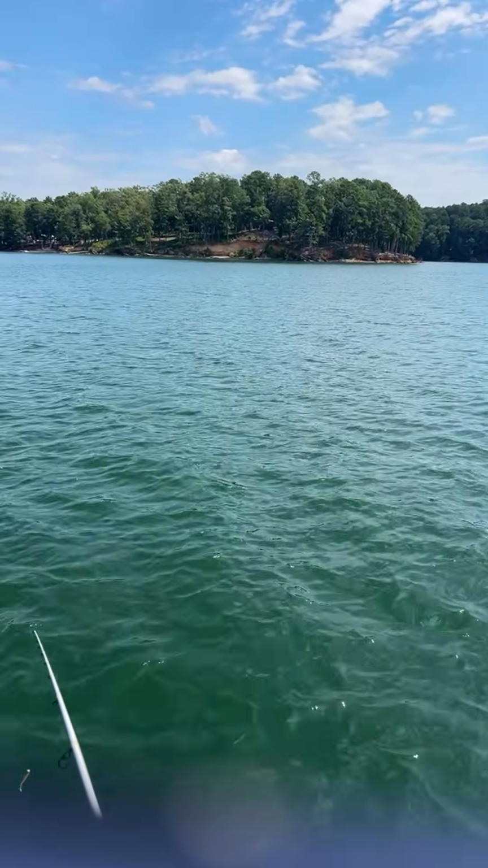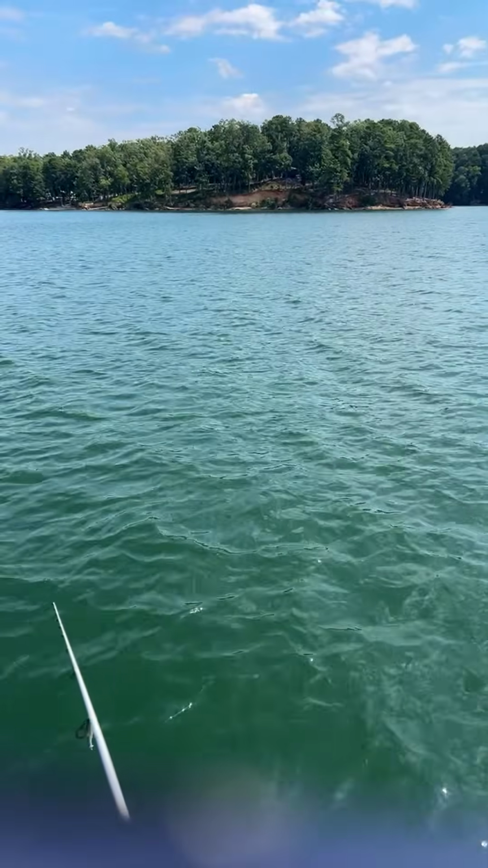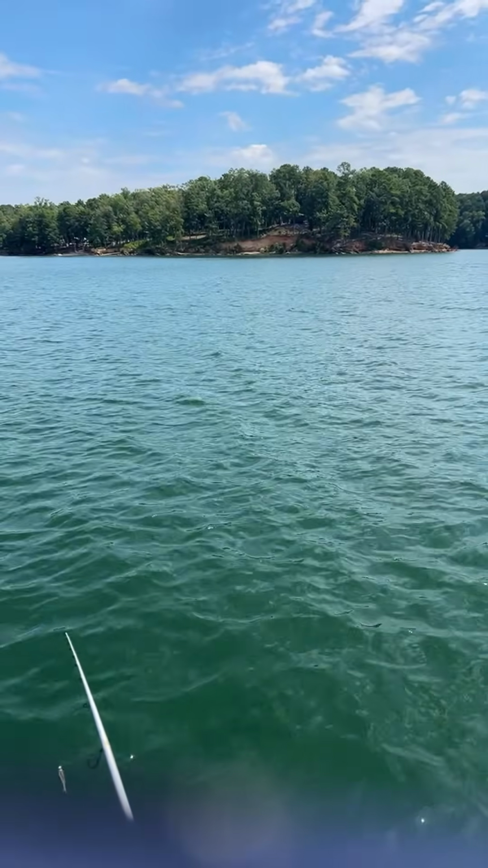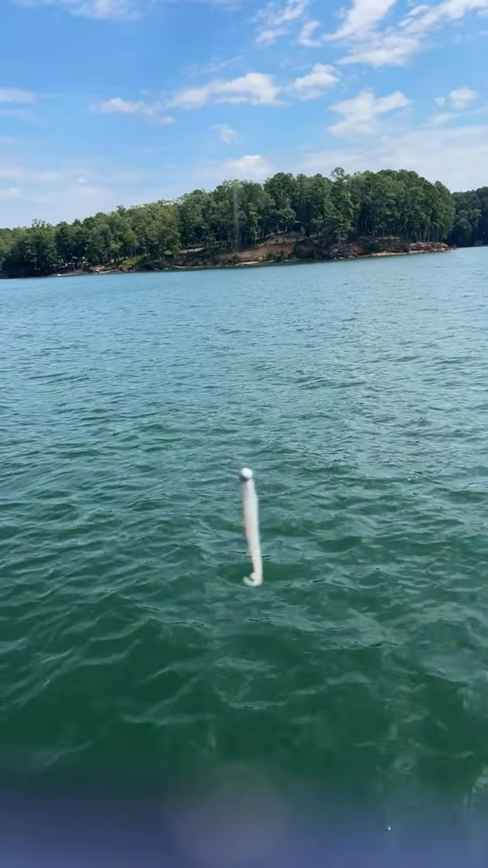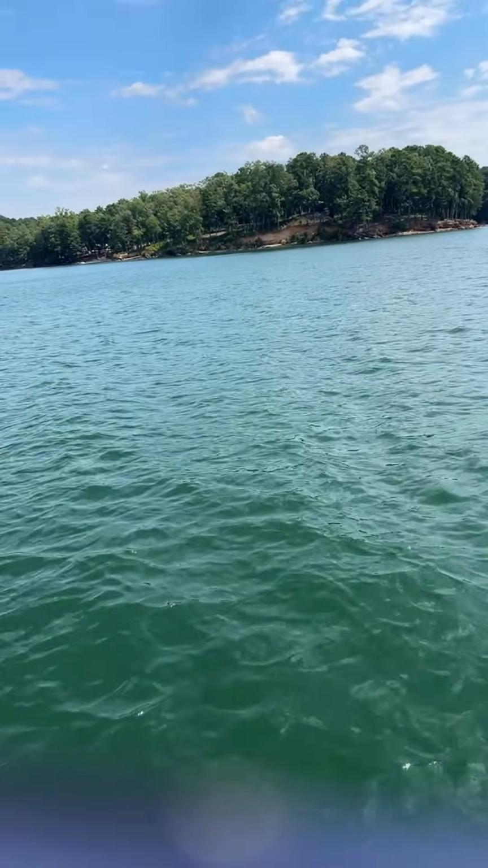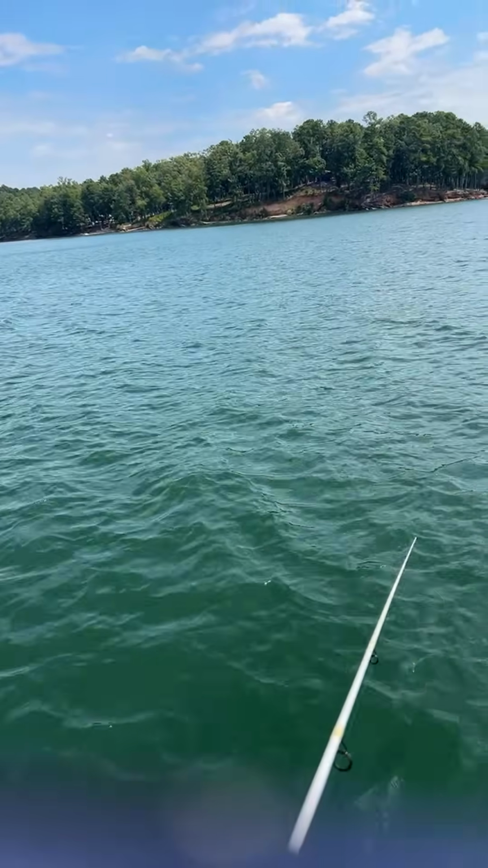We have one more hour on the shot clock, guys, before we head out for the day. So the goal today is to catch a fish on that right there. Throwing a little minnow bait. Got a little stank on it.